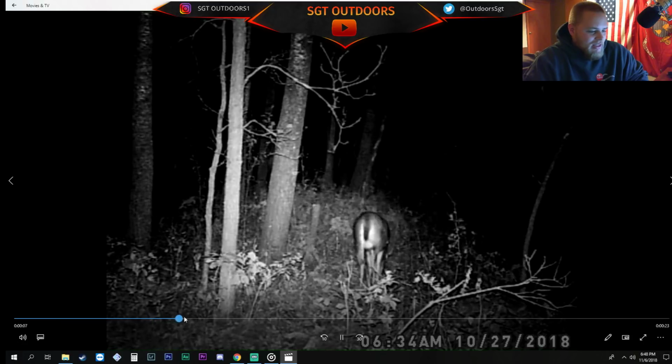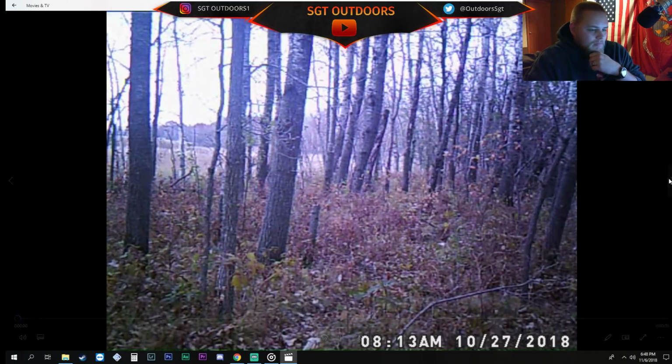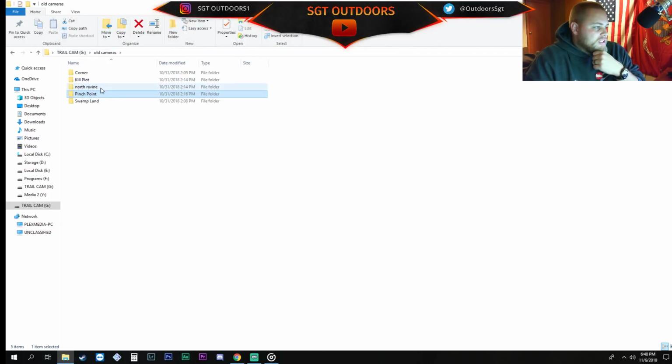That little buck walks by again. He's been hanging out in the area. Like I said, I'd seen him this week. What else we got? That was it, I believe. Then me going to get the camera. So let's keep moving here.